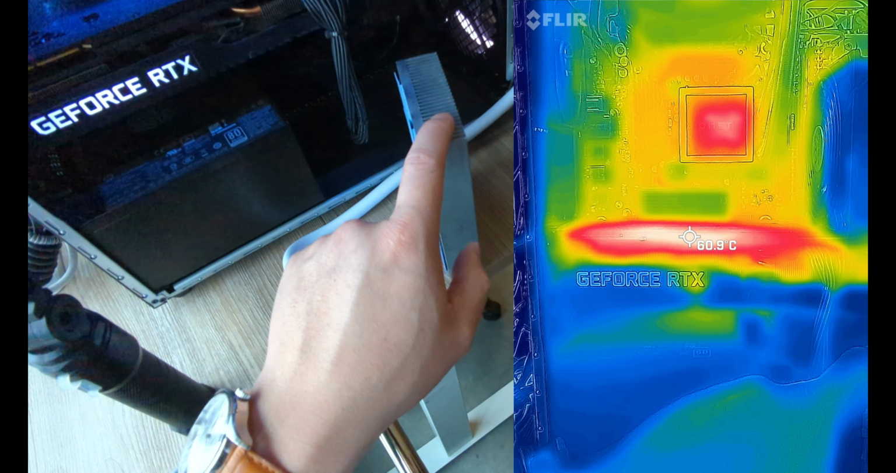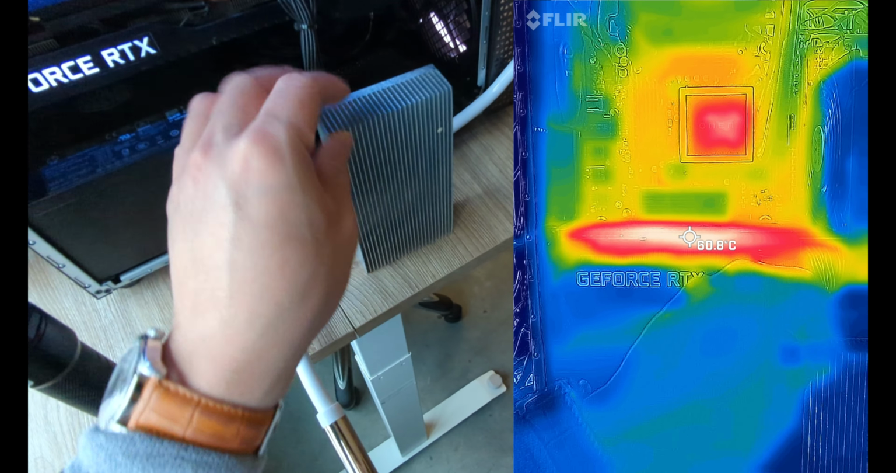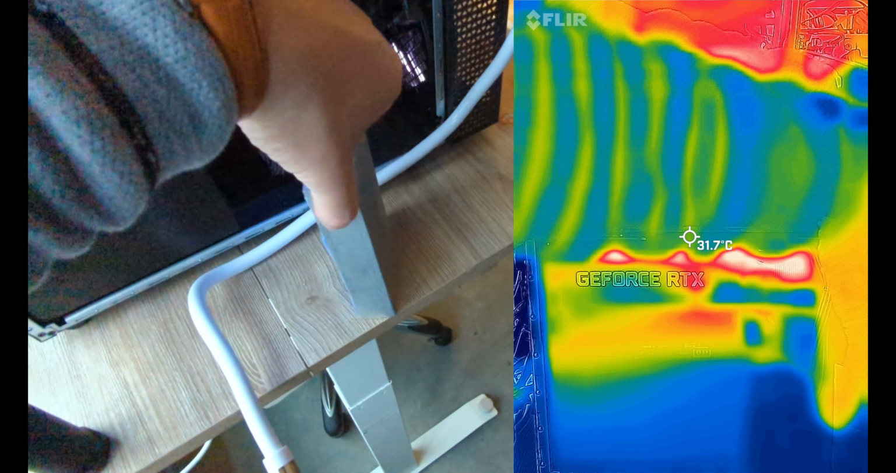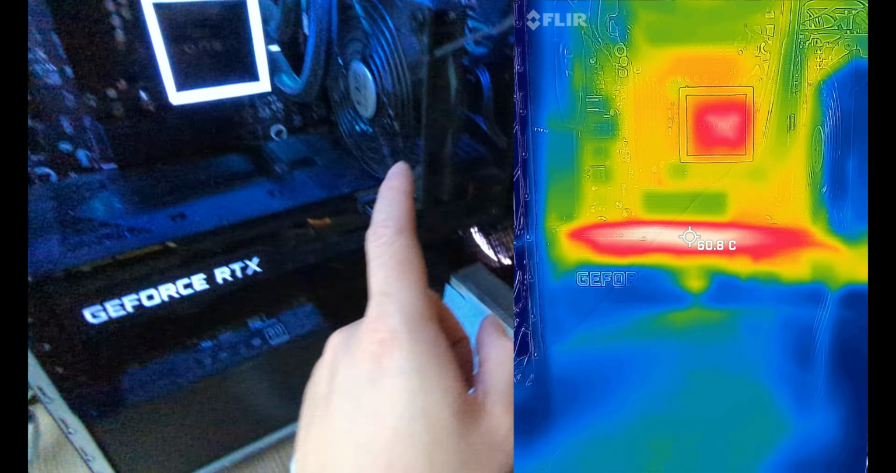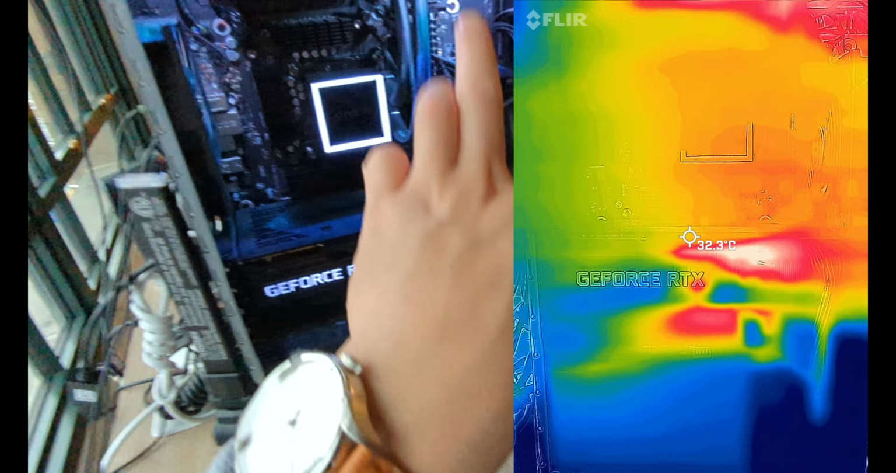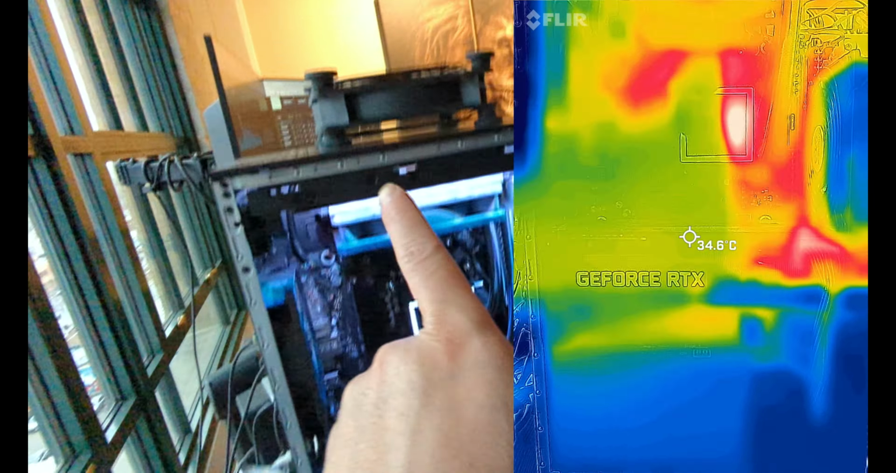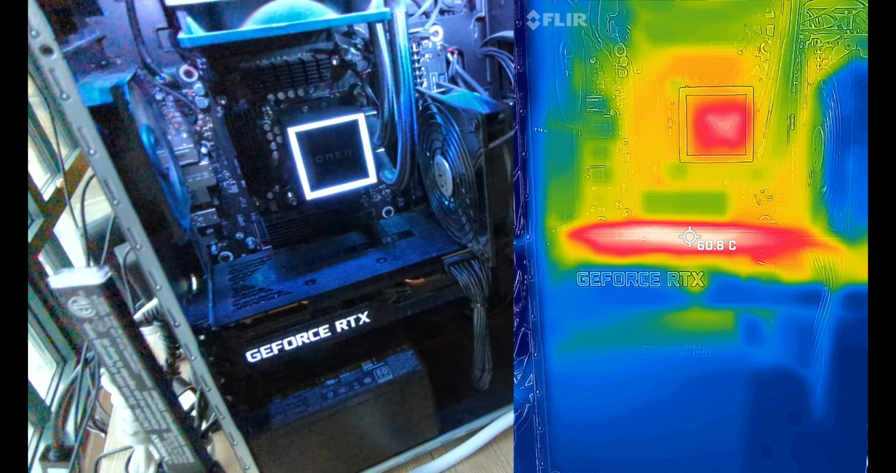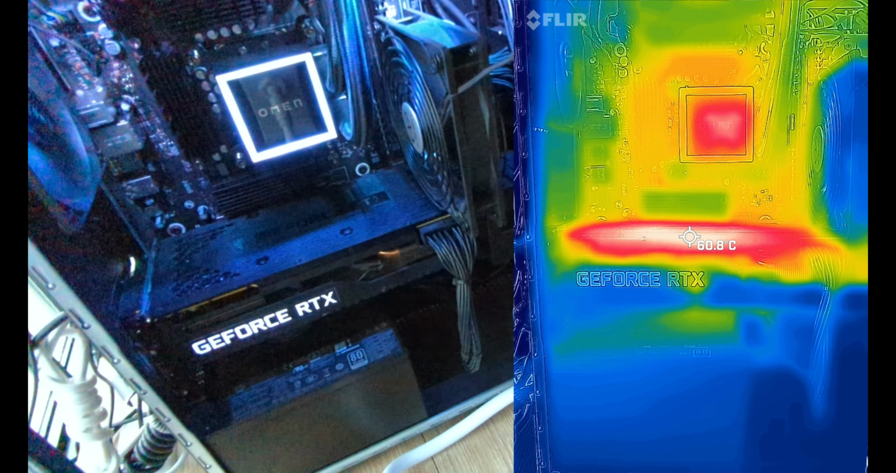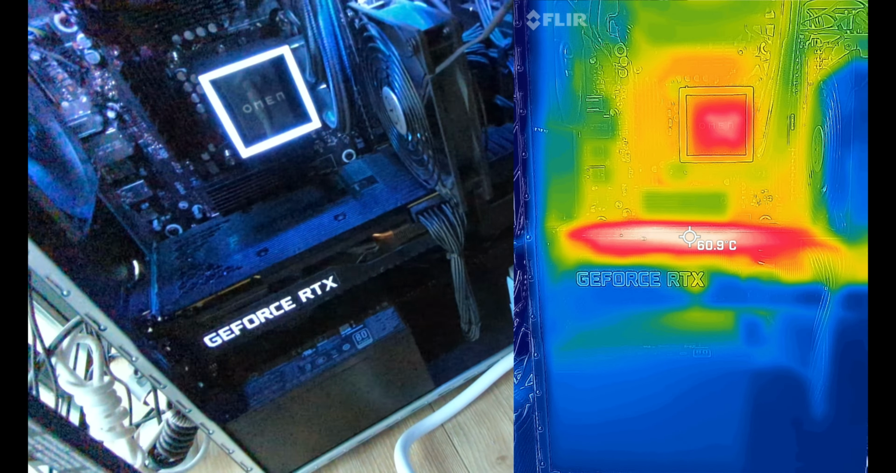All you need is an aluminum heatsink. I'll drop all the links down below. This is a $15 aluminum heatsink. You need some thermal pads, the thinner the better, and then a fan to cool. I do have an AC Infinity fan. This one is one USB connected to two, one to blow air in, one to suck air out. You can use any fans you got extra at home, right? Or you can buy one for $10, but I use AC Infinity. It's a good brand.